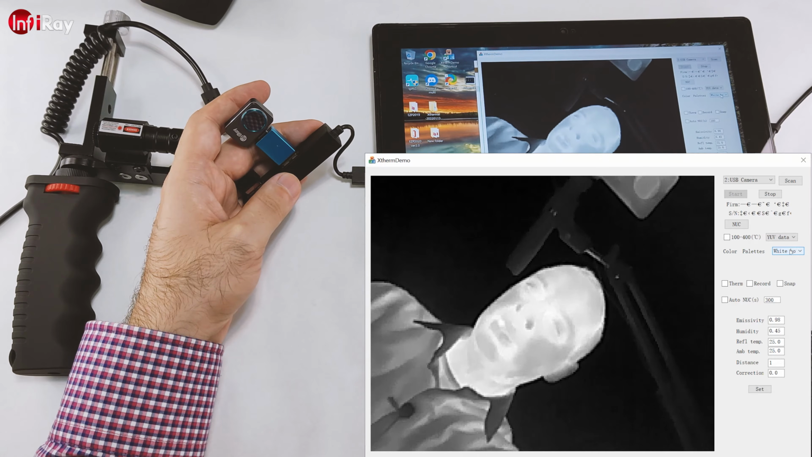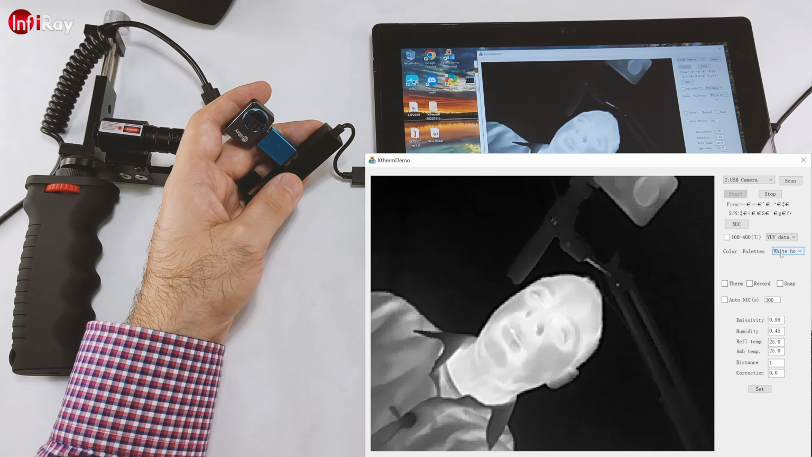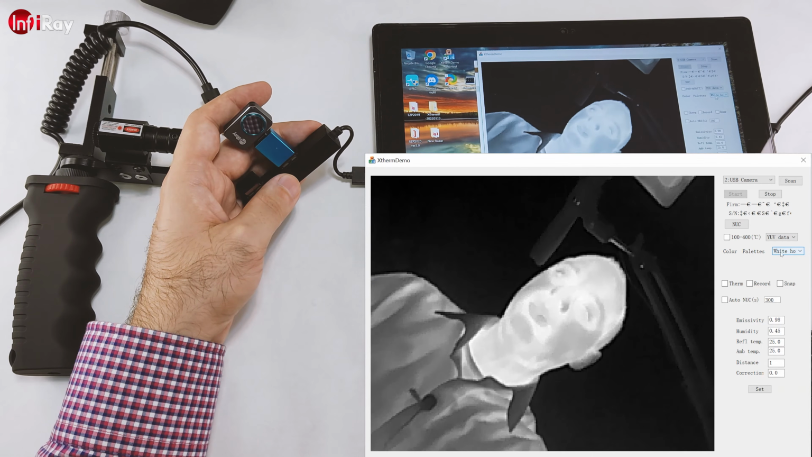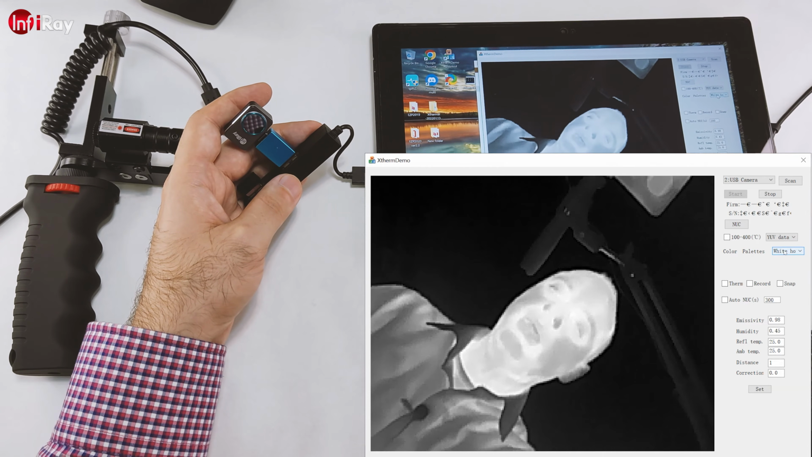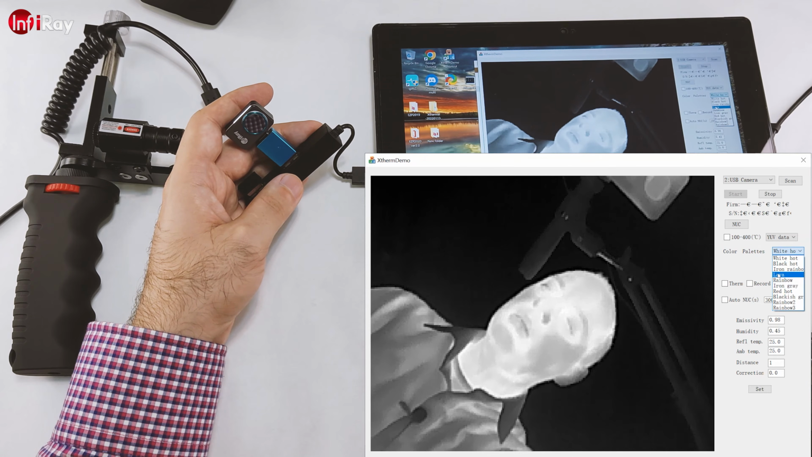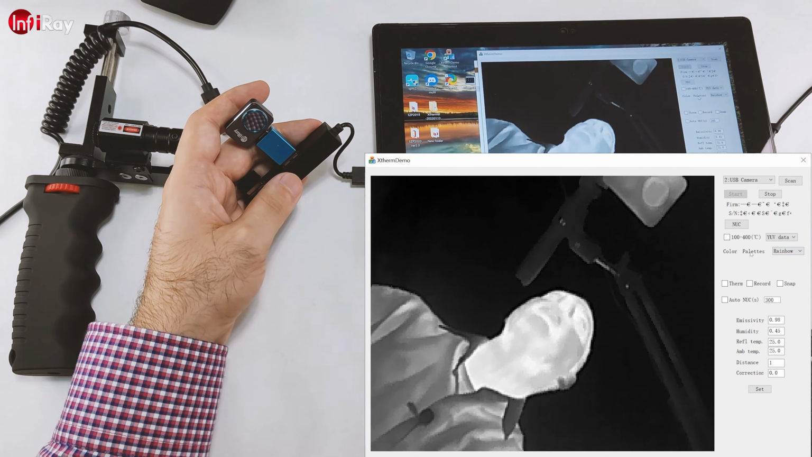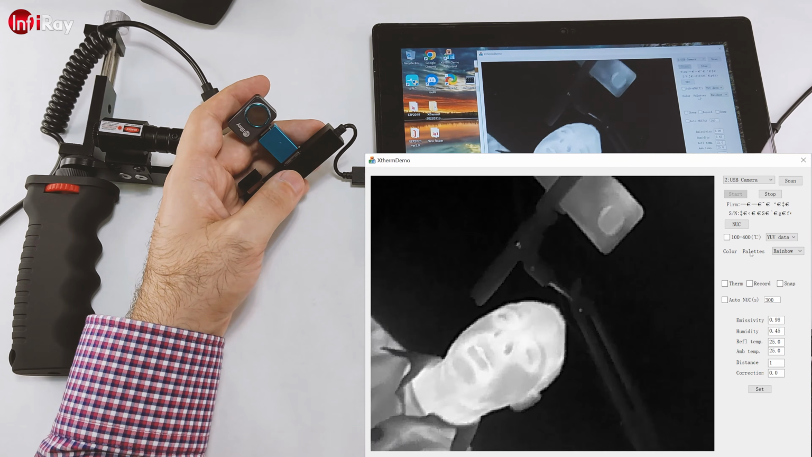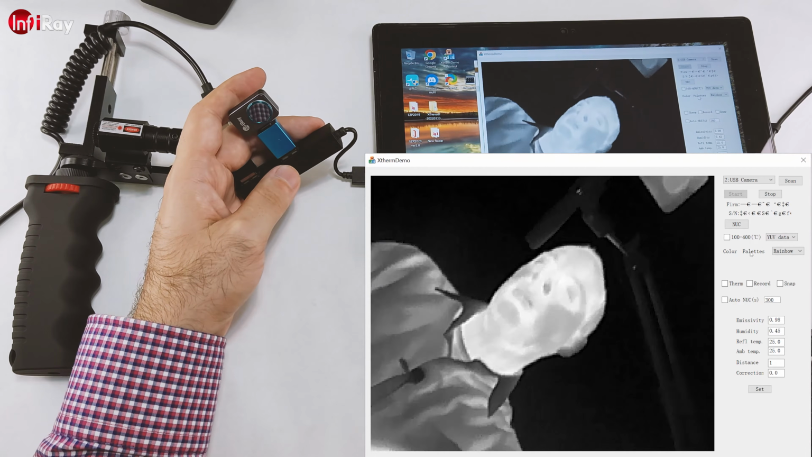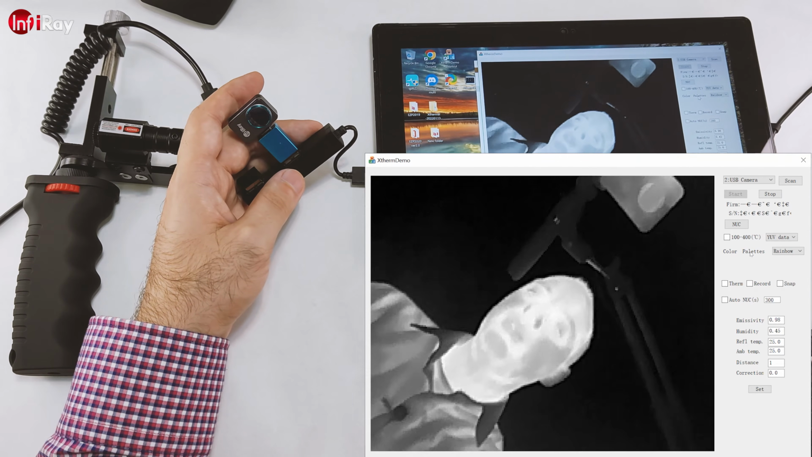The shutter keeps resetting and resetting and resetting, probably because this camera was obviously not designed for this program. The program interprets it as a USB-C camera and puts a raw feed into the app. So yeah, as I thought, the color palettes are also not working. This is just the raw image from the camera itself, without the algorithm cleaning it up, making it more clear. But it works. So if you want to experiment with this kind of camera, you can also do so.